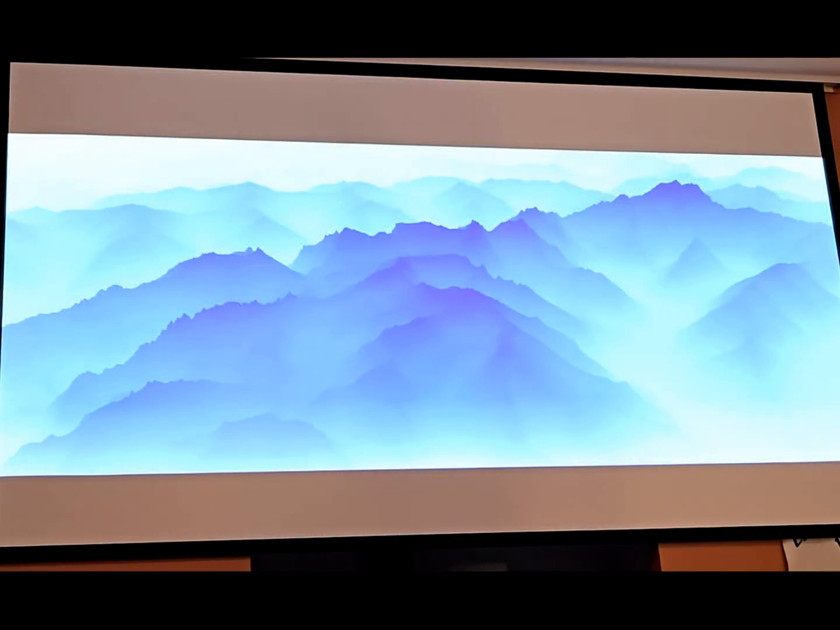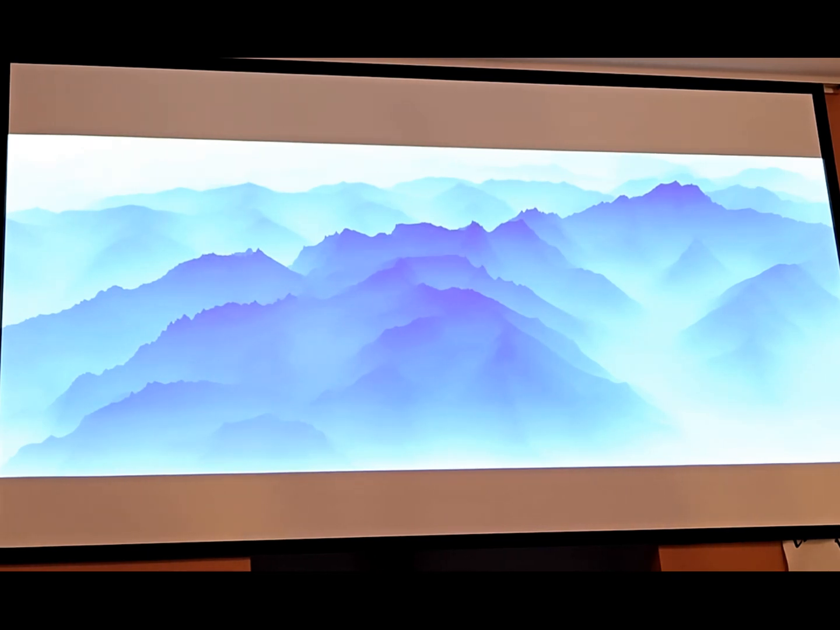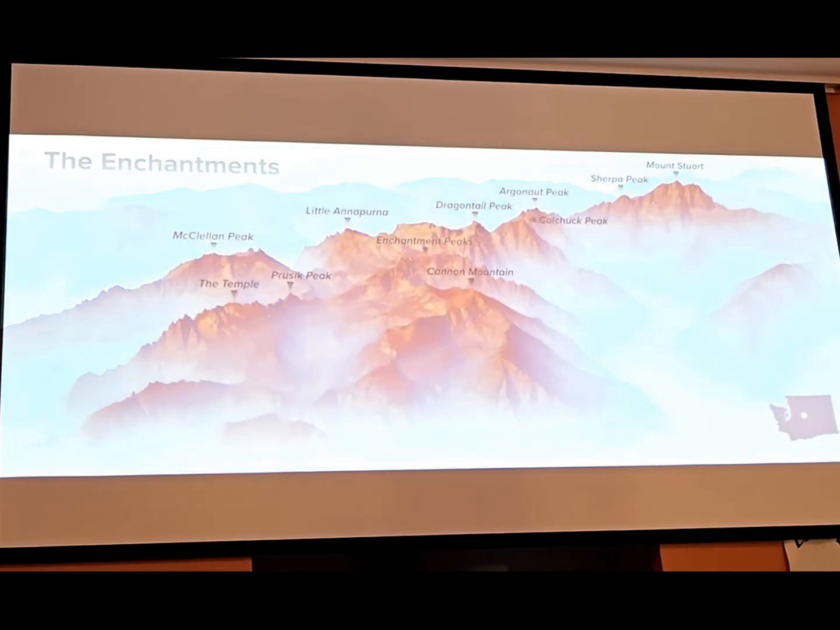And last year, I started wanting to do more of those types of maps. So I started making a couple maps of the Enchantment Range, or the Stuart Range, I should say, in the Cascades. So this is kind of the pre-dawn view. This is just elevation data. It almost looks like a photo flying over, but it's just data. And I made a little map out of it, added a little alpine glow, made a little peak locator.